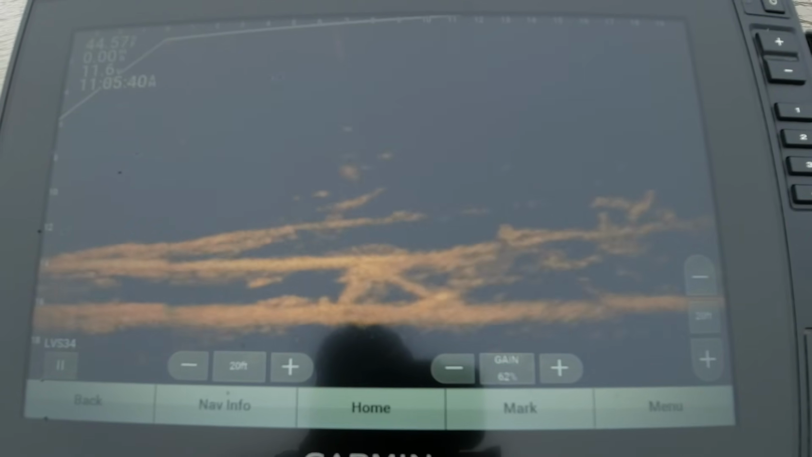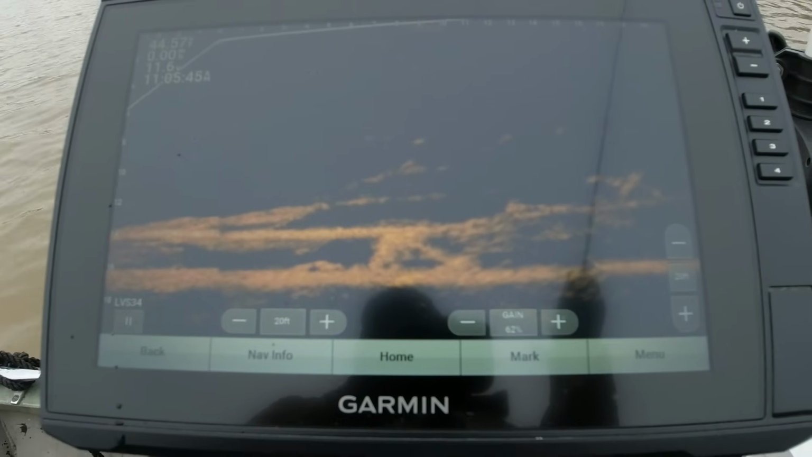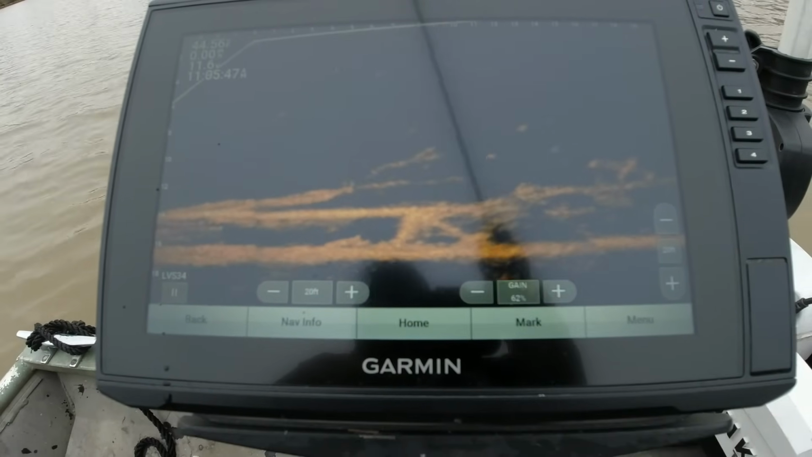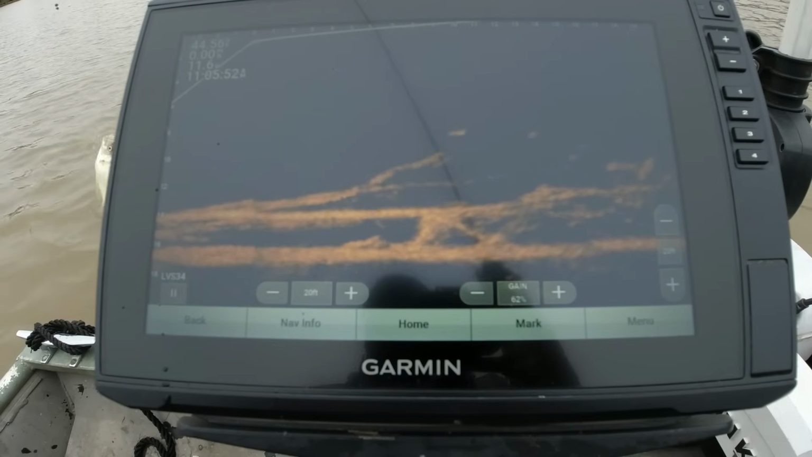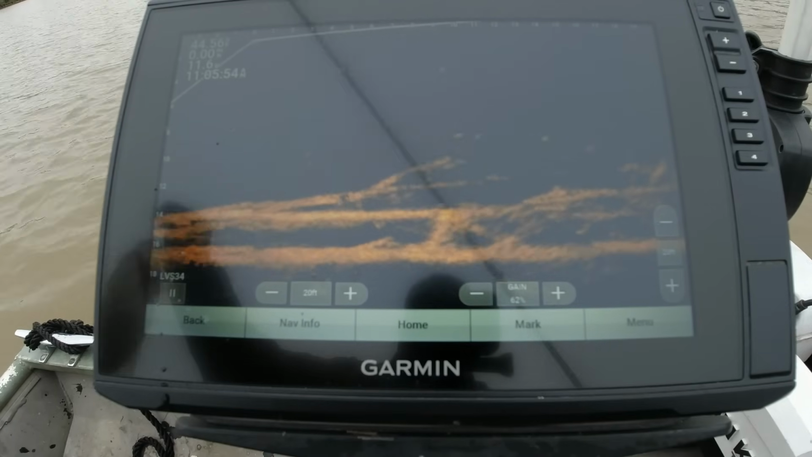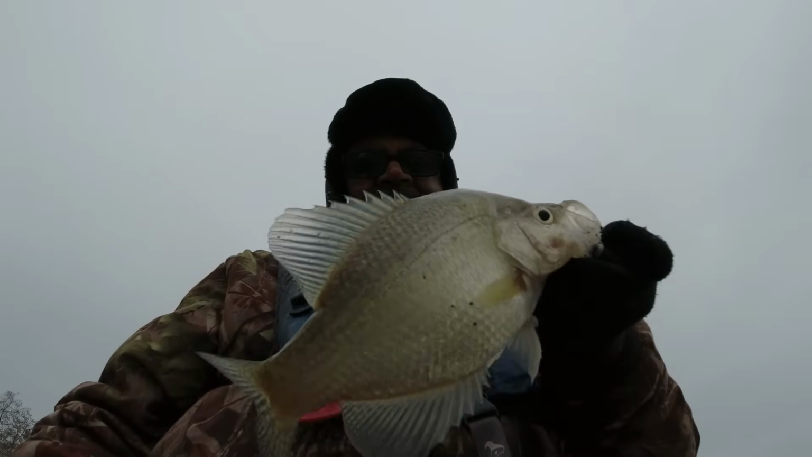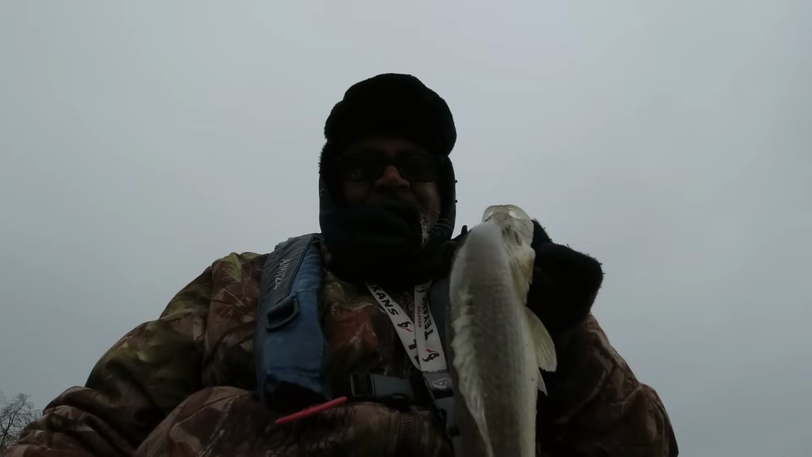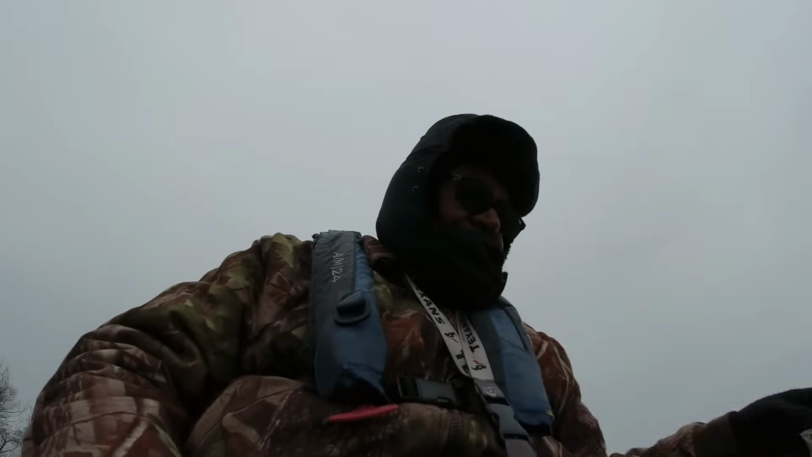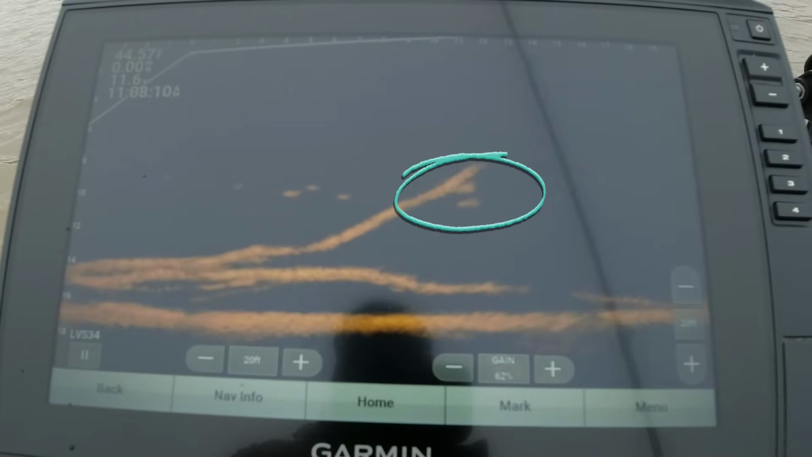See him coming up? Got him. Got him. Another really good filleting fish. Nice, nice fish. And that's also another black crappie. Just another good filleter. 11.5, 12-inch fish. Awesome fish. Gonna try some very nice fillets, nice and thick. They're feeding really well. All right, y'all, let's get at a nut.